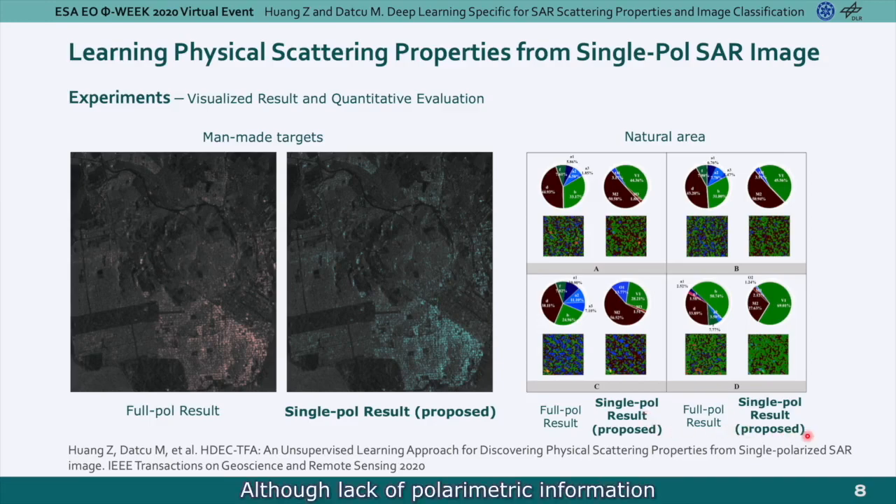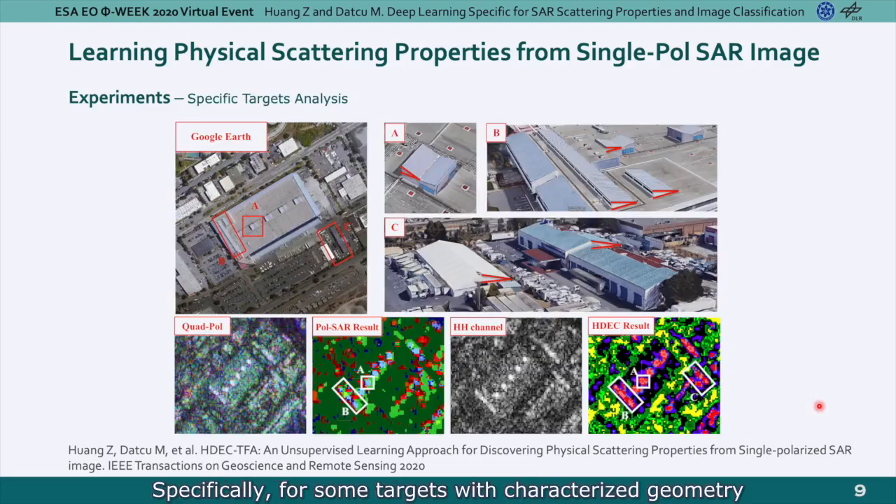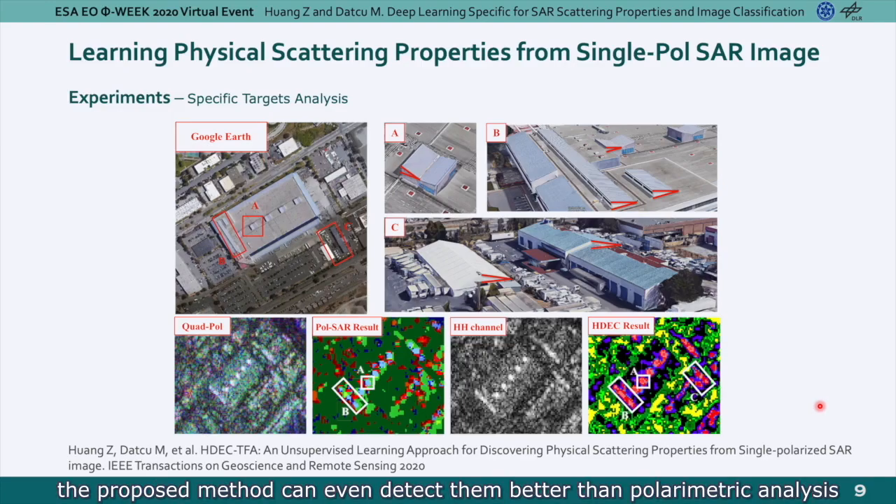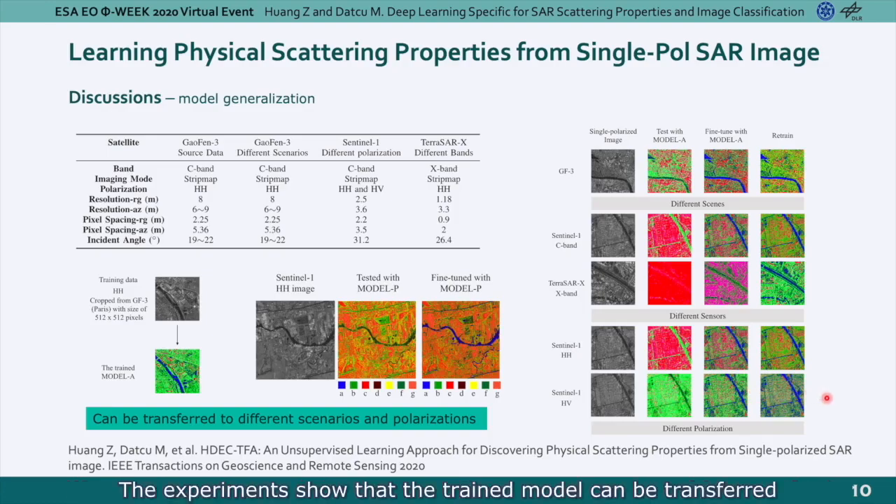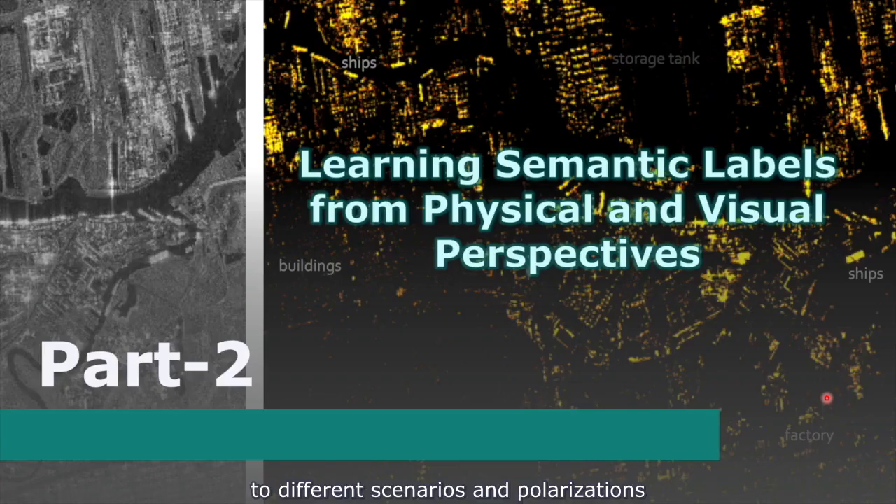Although lacking parametric information, the TFA pattern is able to show a significant and similar result both in man-made targets and natural areas. Specifically, for some targets with characterized geometry, the proposed method can even detect them better than parametric analysis. And we also have discussed the data-sensitive issue of our data-driven method. The experiments show that the trained model can be transferred to different scenarios and polarizations.